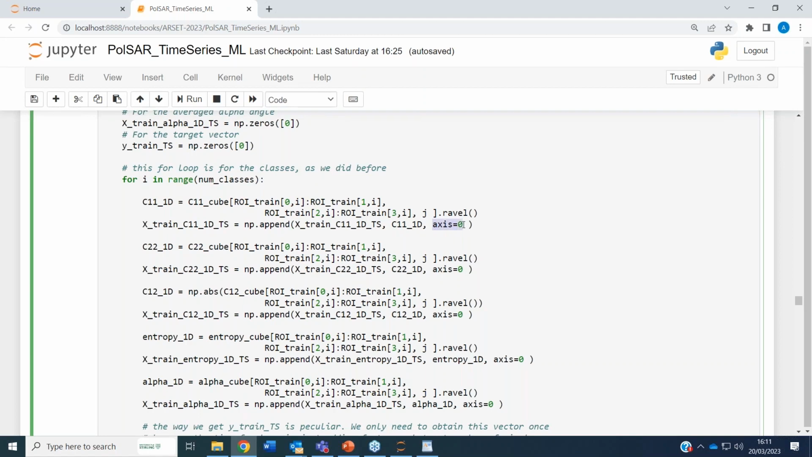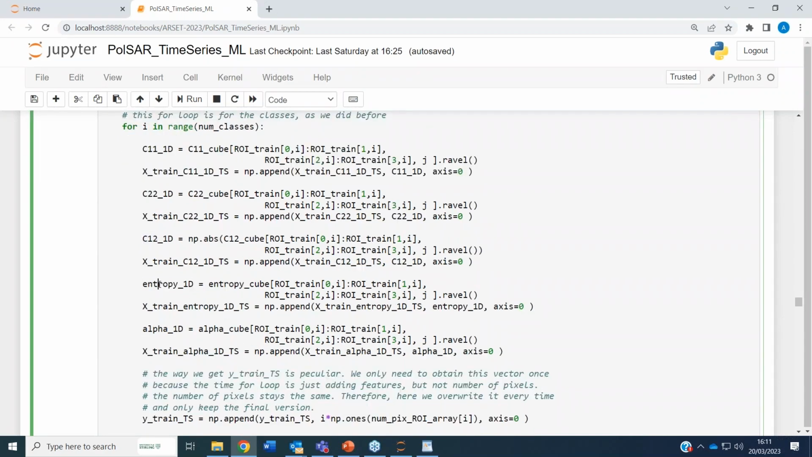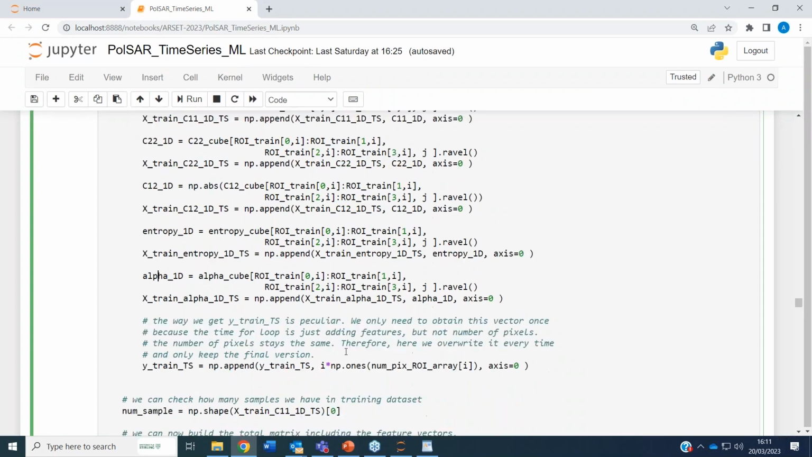Direct your attention to the fact that we are piling them up in the first dimension, which is the vertical dimension. Remember, samples are in the vertical dimension. We do the same for the image C22, for the cross correlation C12, for the entropy, and for alpha, just as we were doing before.